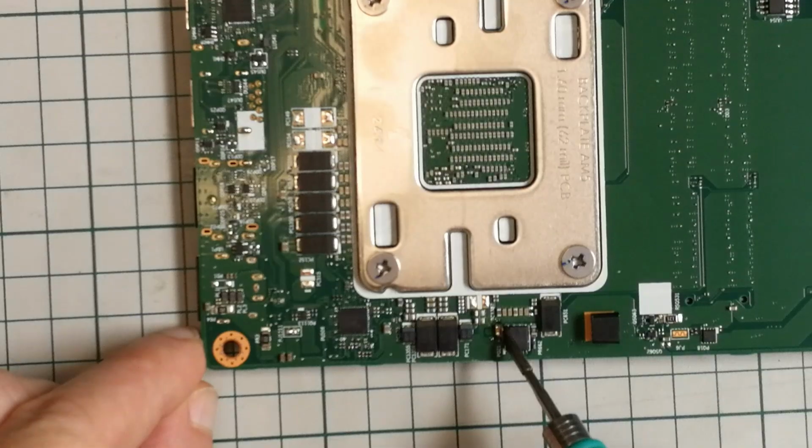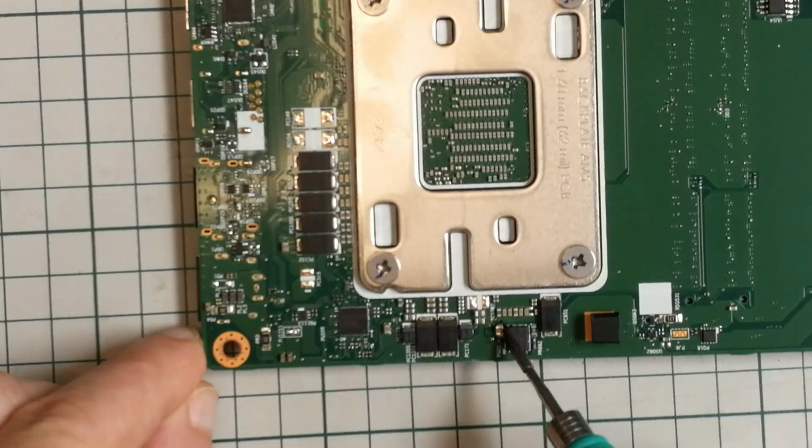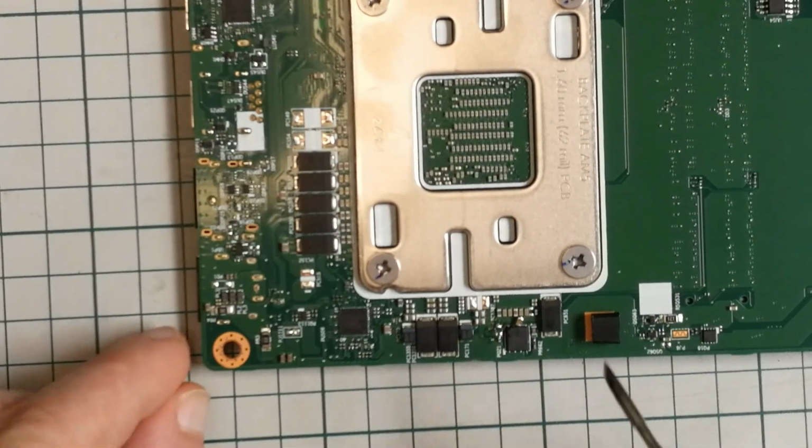I don't have hot tweezers or anything like that. I'm just trying to hit this from both parts and hopefully it will come off, but as you can see, it did.